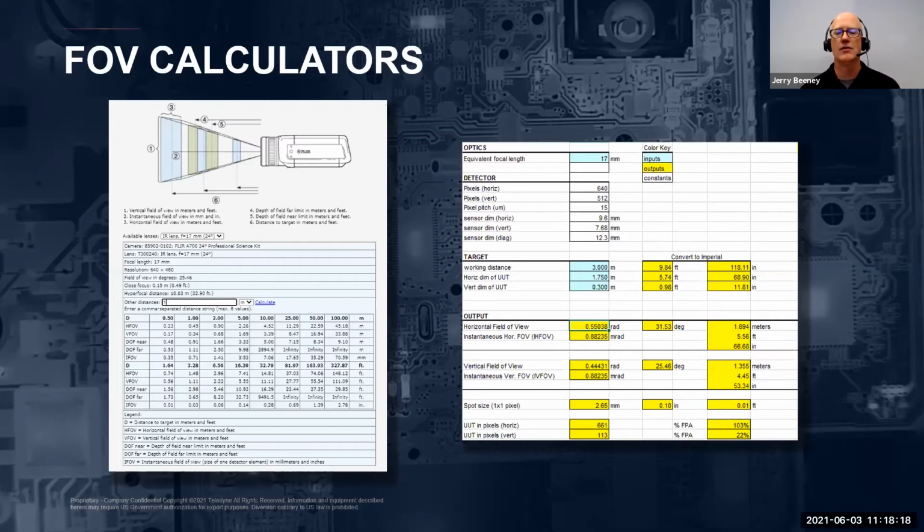It will even provide the depth of field details as well, which is really nice, especially when you start getting to close-up lenses and things of that nature, or printed circuit boards that have a lot of tall features on them. And if you happen to input a working distance that's outside of the limits of a particular lens, the field of view calculator won't actually provide an output value. So it's actually a really good sanity check.